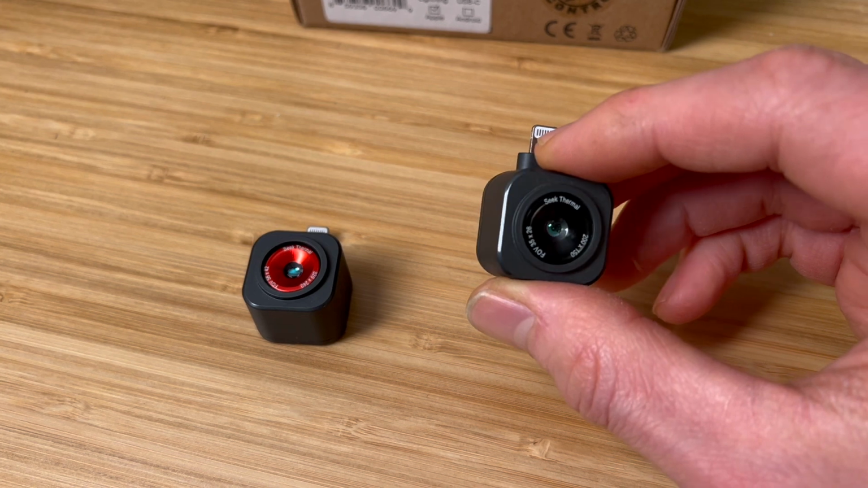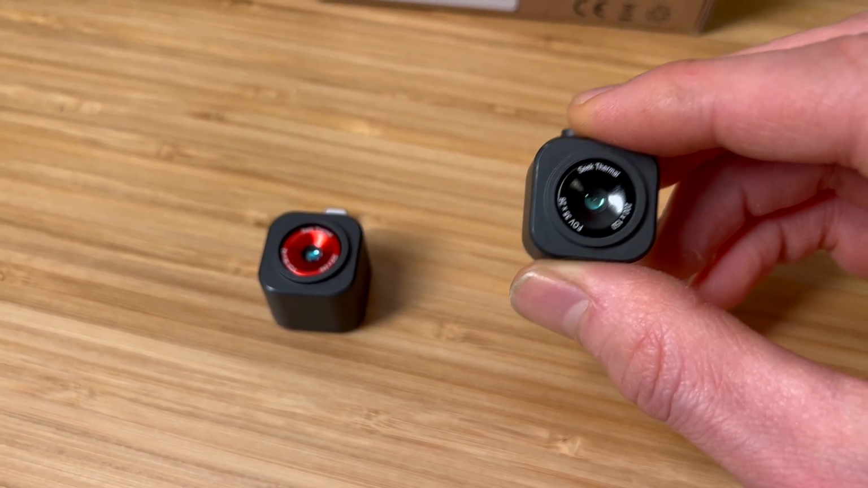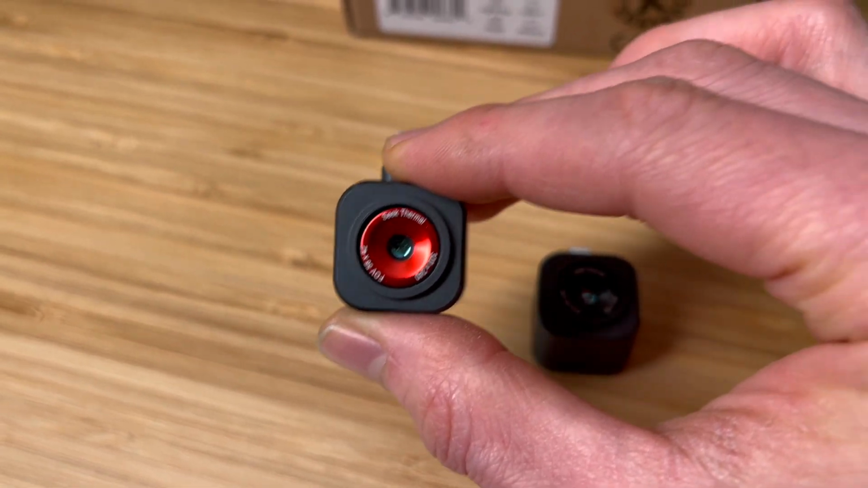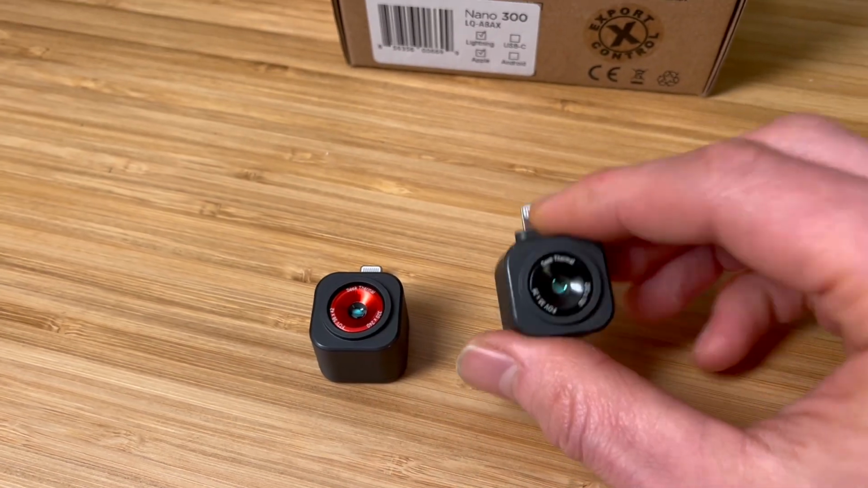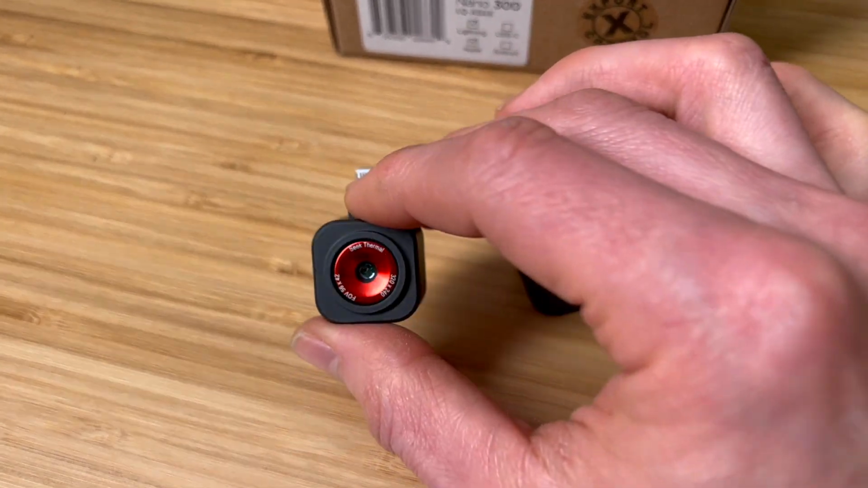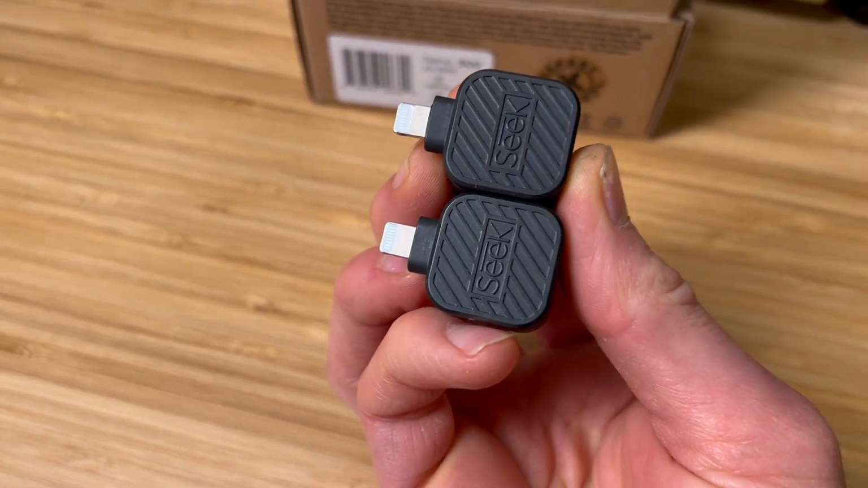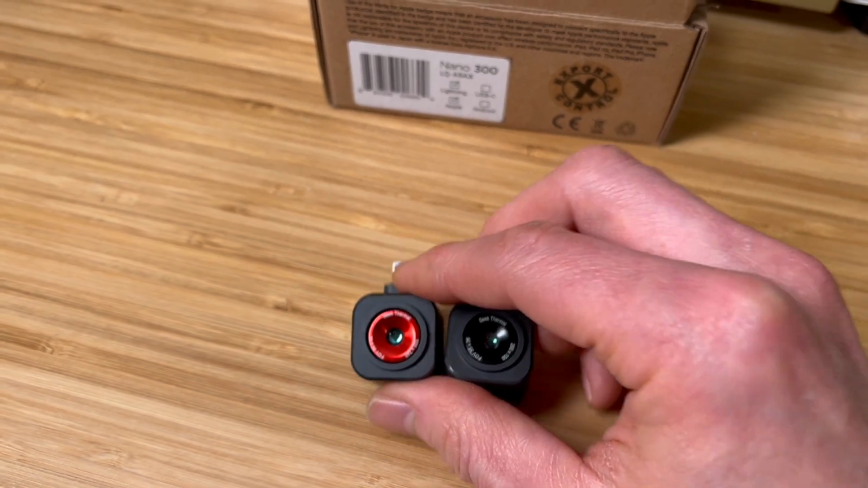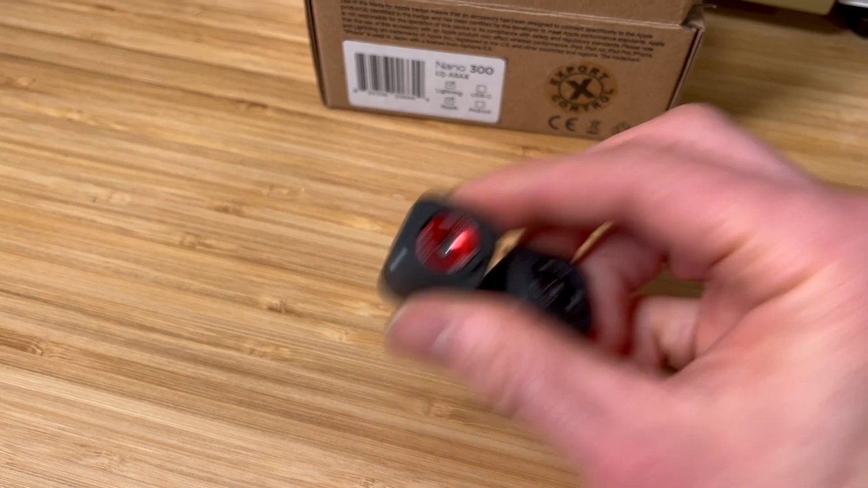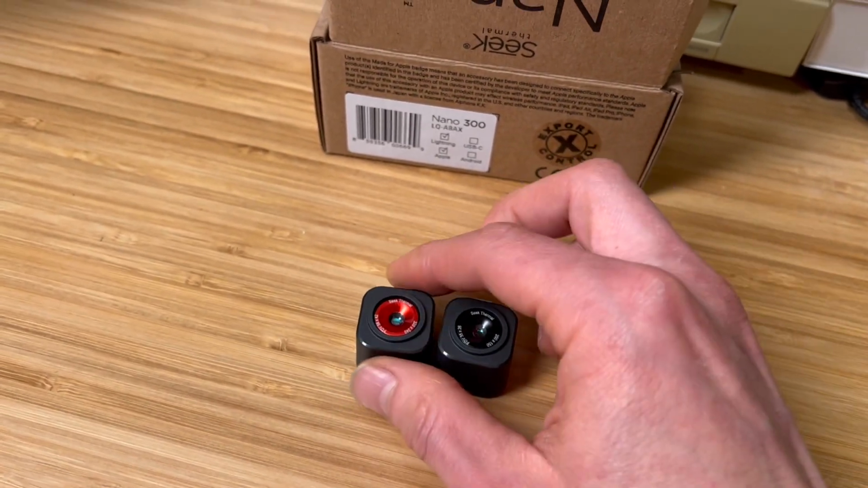The other thing to consider is the field of view. For the 200 it is 35 by 26, and the 300 is 56 by 42. Basically, that means that when you plug in the Seek Nano 200, things are going to look a little more zoomed in than the 300. They're both physically the exact same size. They feel about the same. I cannot tell any differences there. Really, the only difference that you might notice between these two is the color of the front.